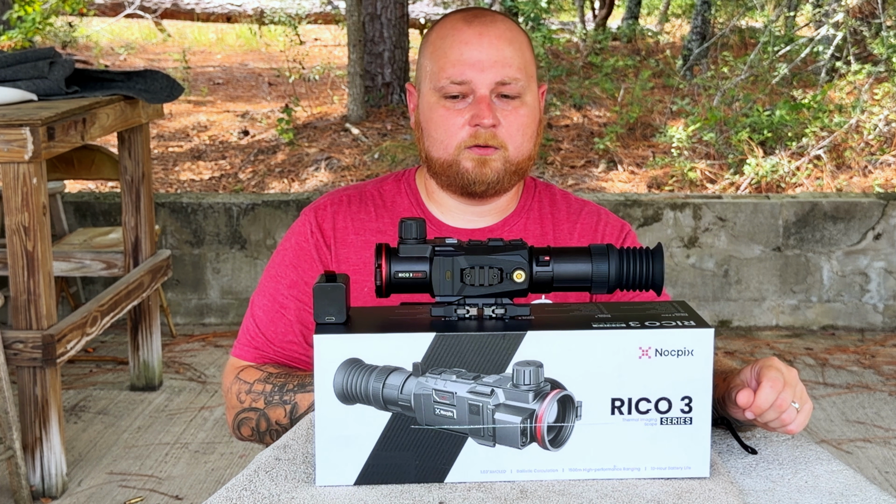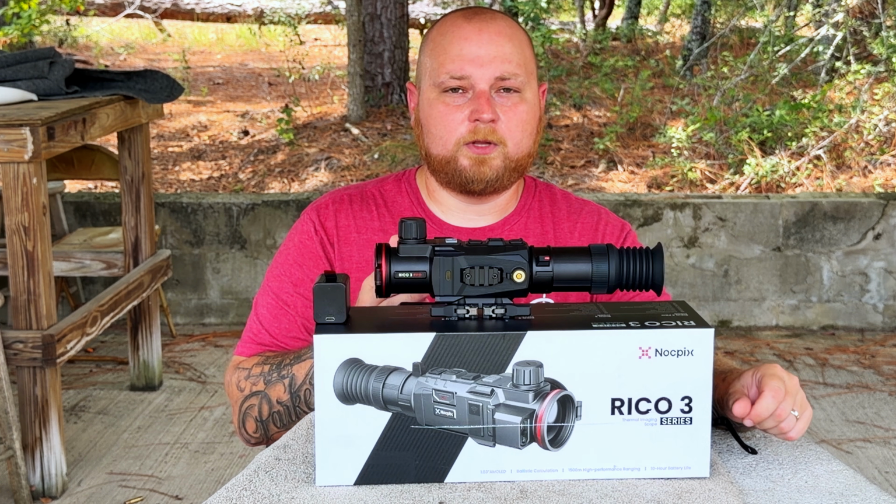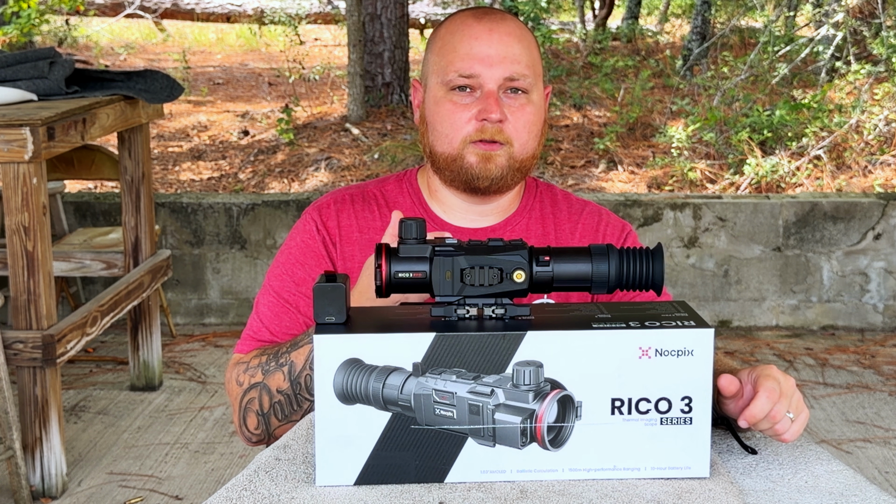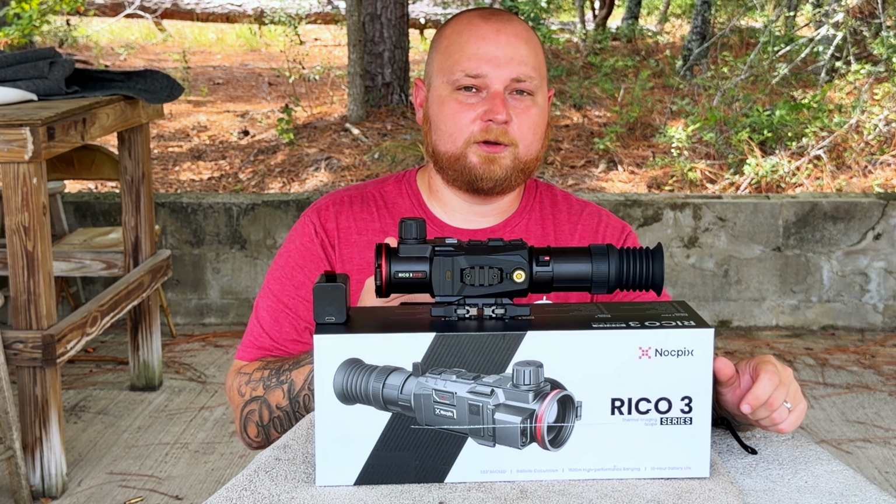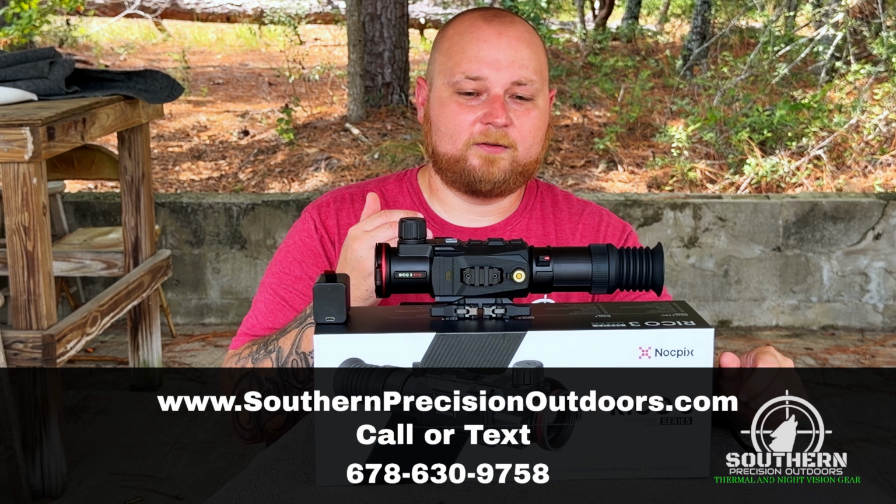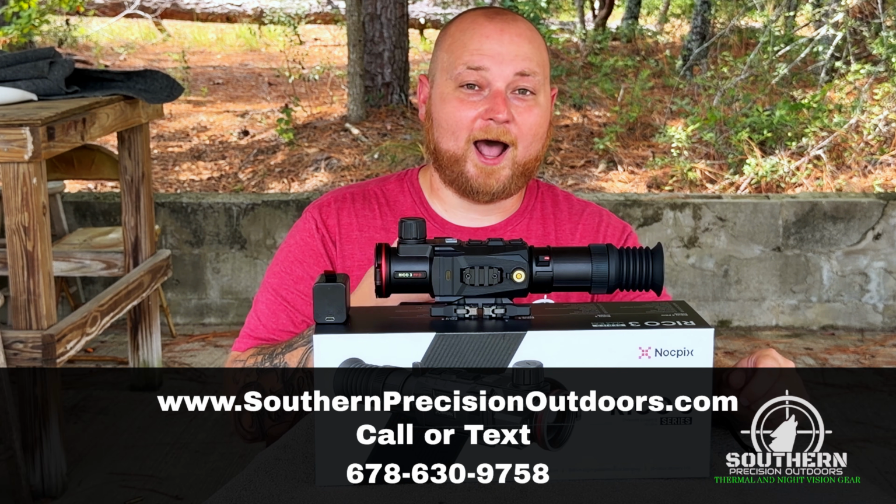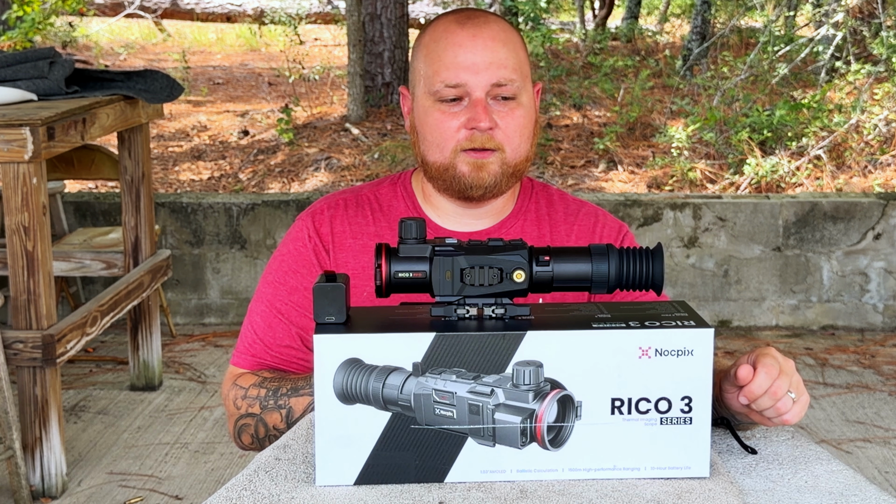just how well that works. So it works by using the built-in laser range finding module on the unit itself to automatically adjust the focus, which is huge in my personal opinion. This is the industry's first for any kind of thing like that, and I really think it's going to be a drastic improvement. I love it so far. I'm going to show you guys another cool feature in just a moment with this.